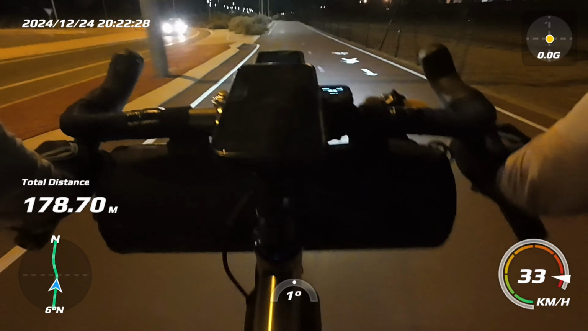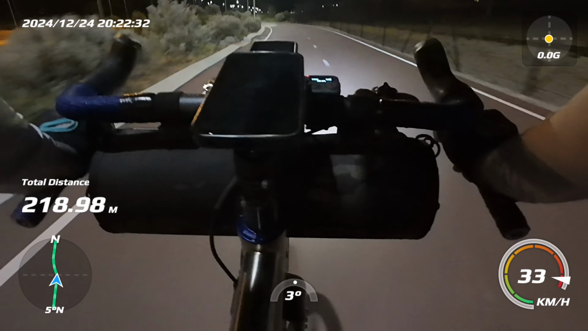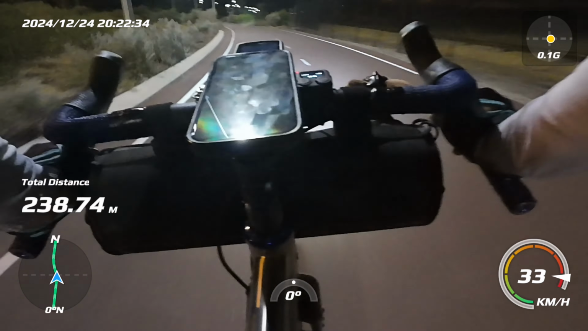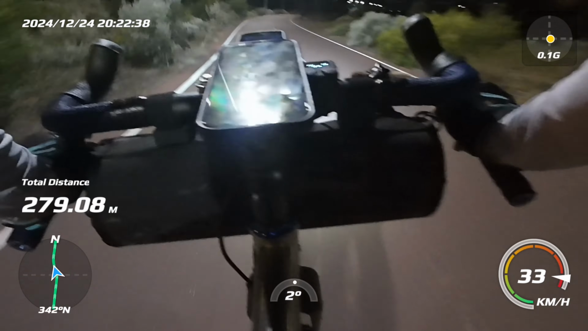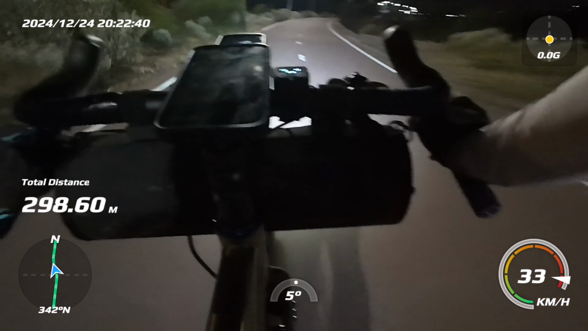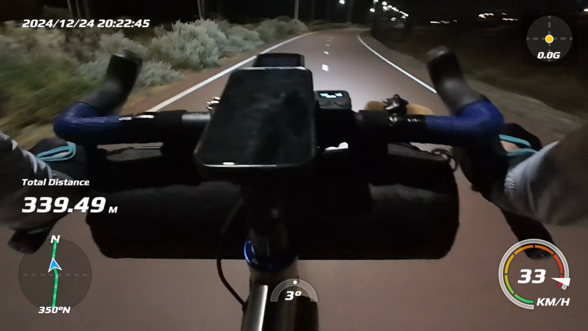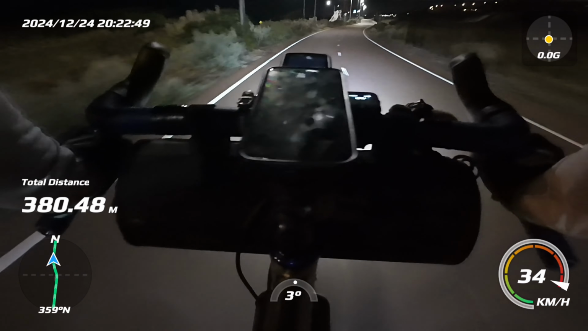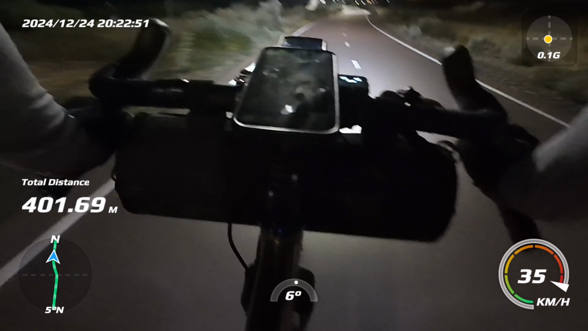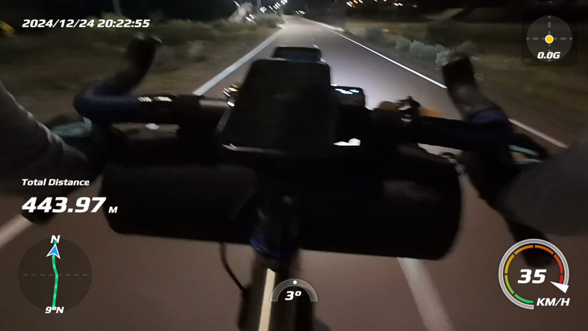We have a tailwind, sort of, on the way there, but on the way back, and when we change direction, we're going to be fighting the wind. I'm just hoping it dies down later on. We shall see. At the moment, we're holding a good pace.